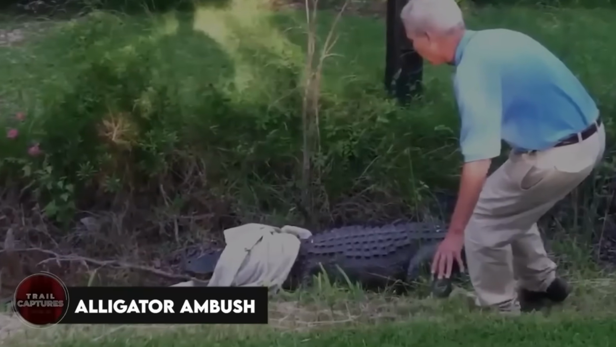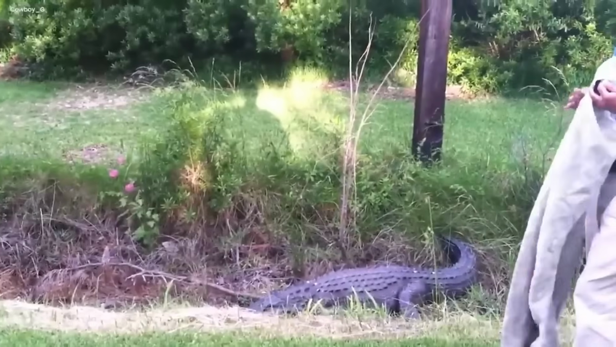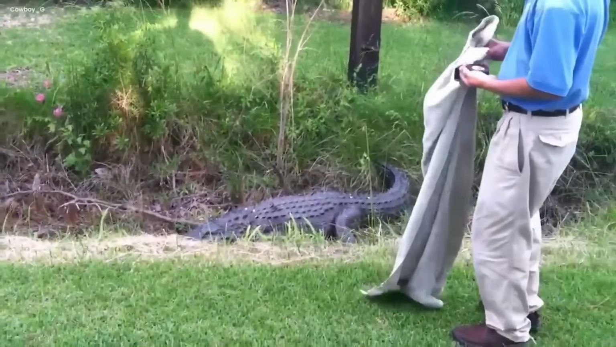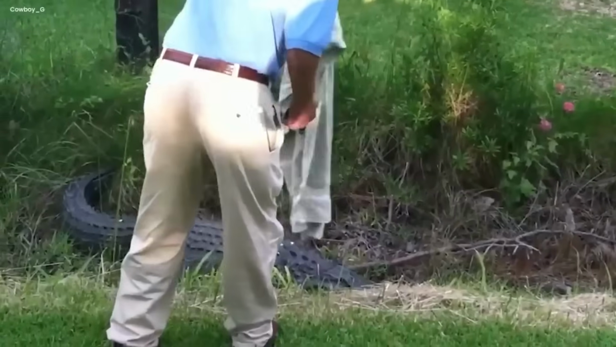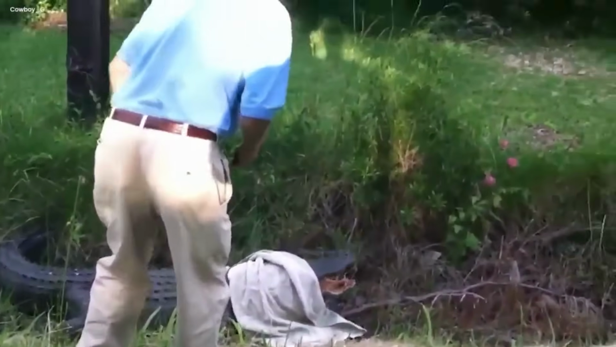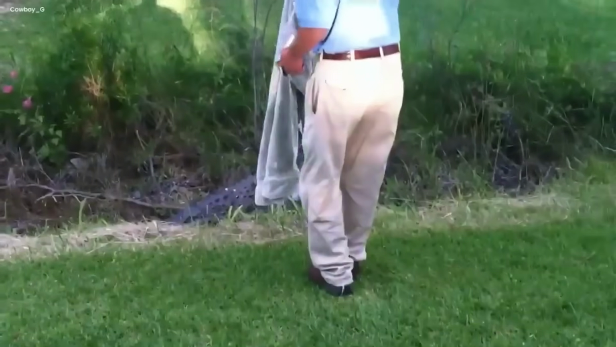Alligator ambush. Notorious for its lethal death rolls, a giant alligator was spotted by the authorities in some water park, wandering through the fields unattended. Two men were sent by the authorities to handle this savage beast. They tried to capture it by blindfolding its eyes using a white cloth.